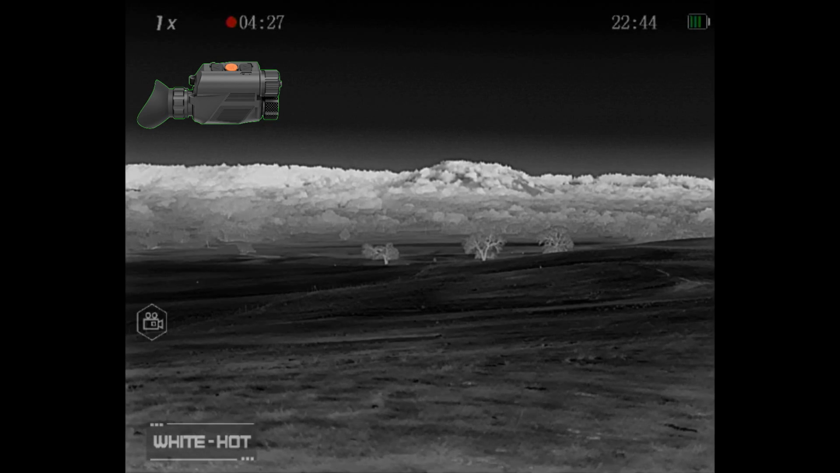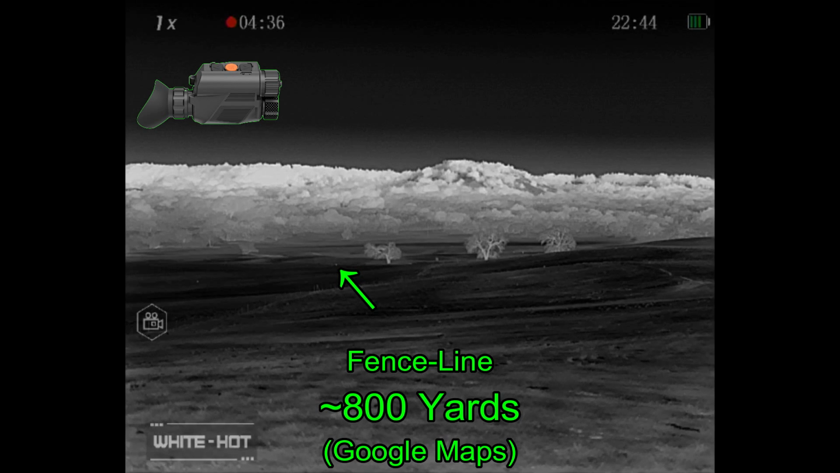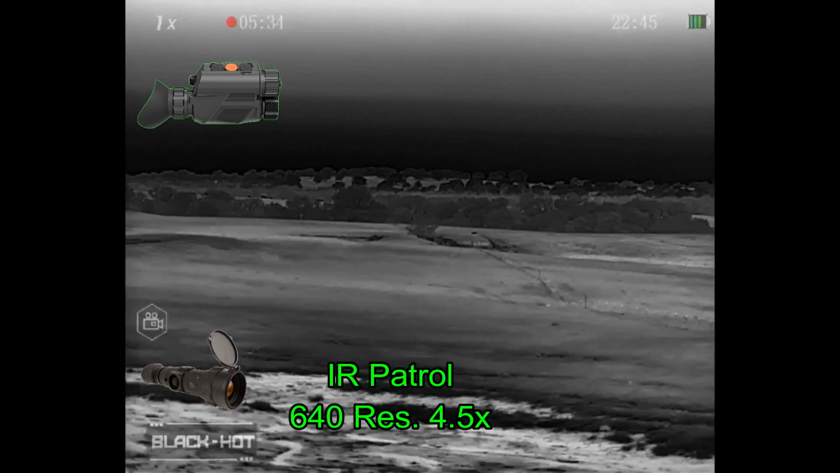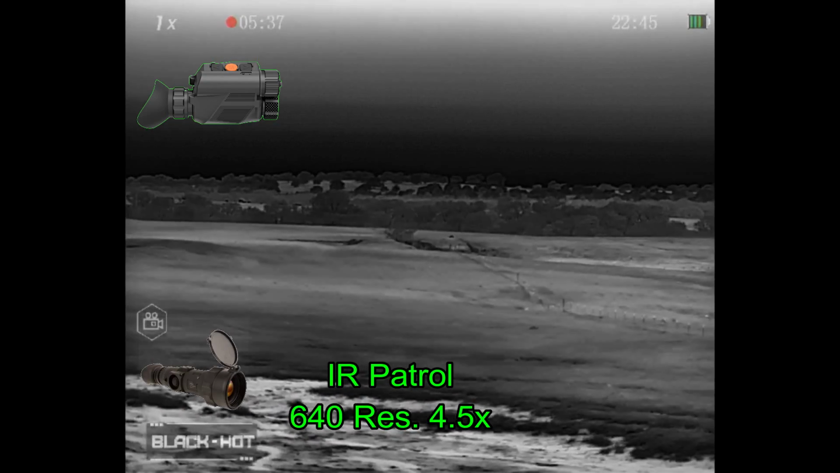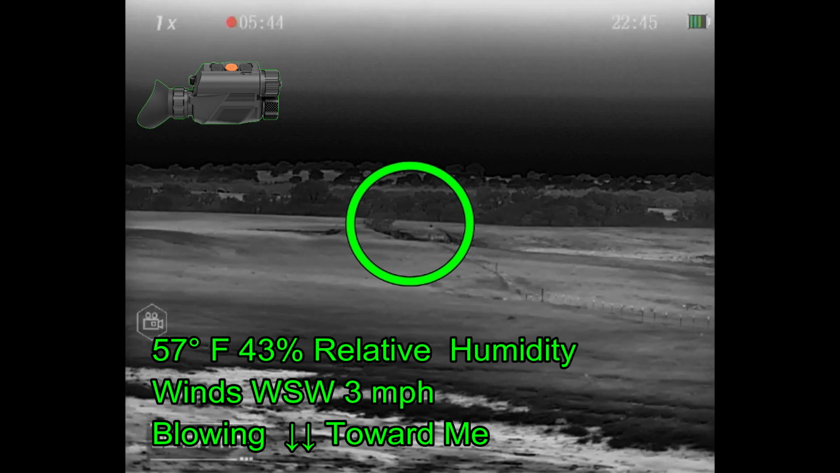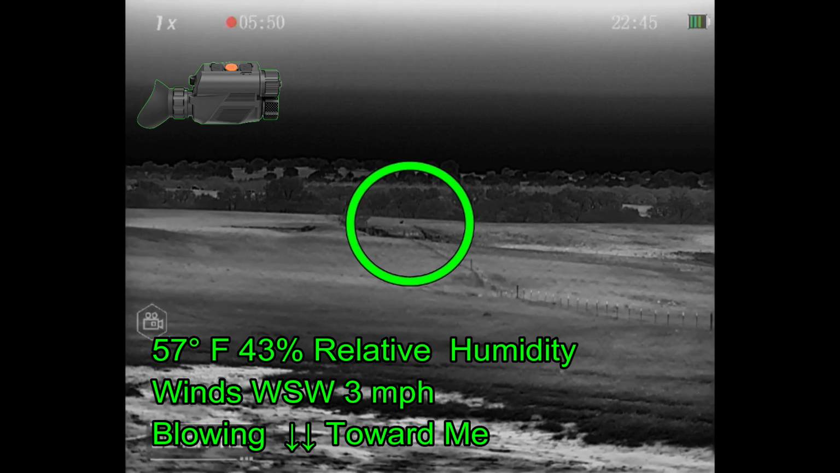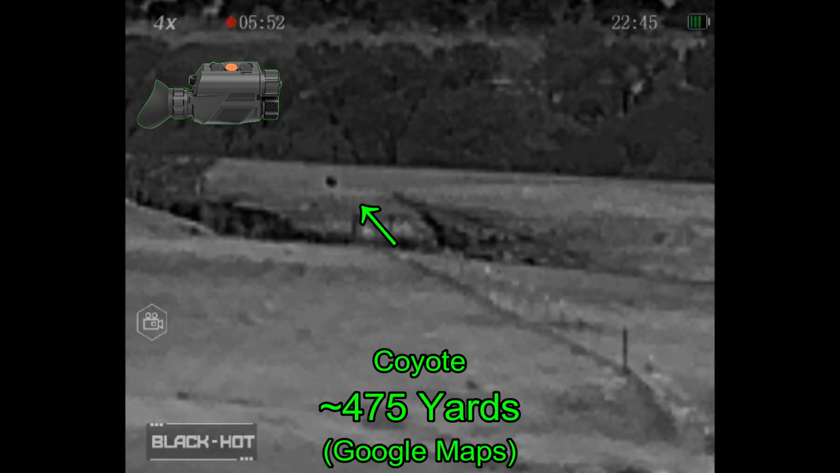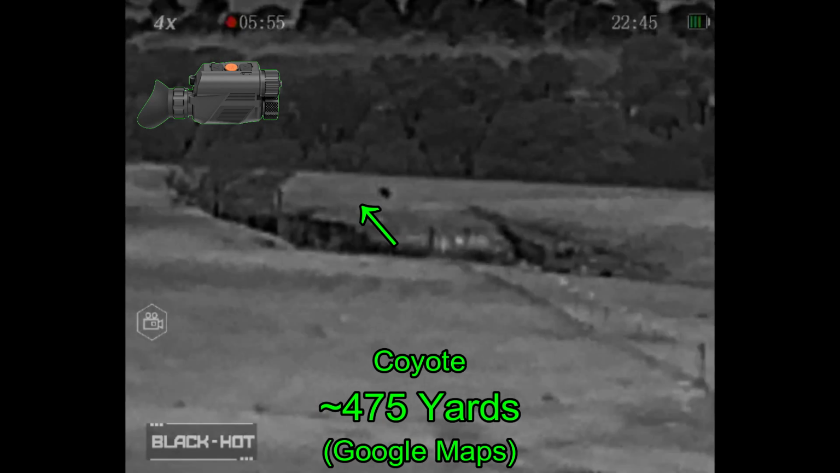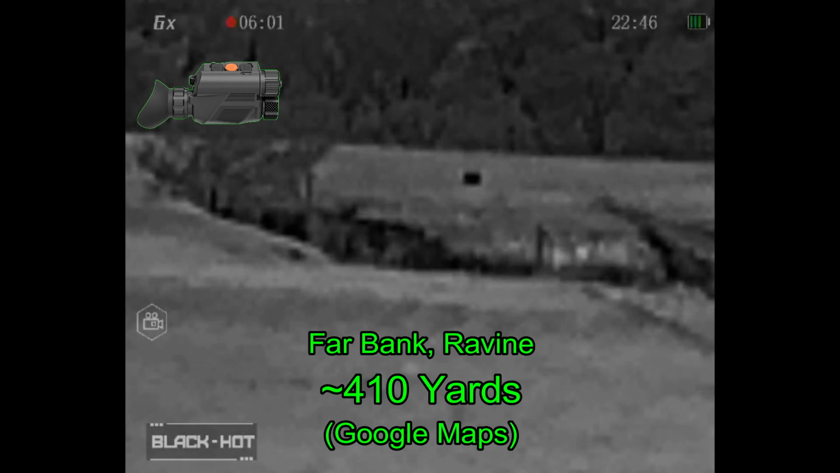Changing views to the south, I've got a coyote there in the distance on the neighbor's property. The coyote's at about 810 yards, and I'm basing that on the fact that the fence is approximately 800 yards away from me, and it appears to be just on the other side of the fence. Now, how am I getting these animal identifications when I can't see things that well with the Stride ST6? Well, I'm using an IR Patrol from Trijicon that has 640 resolution and 4.5 native magnification, so it's really zooming in for me. Otherwise, at longer distances such as this, when we see coyotes, they're going to be identified or recognized based upon their behavior and general overall shape more so than their actual anatomical shape. And the ravine is my reference point for estimating the distance for the coyote.